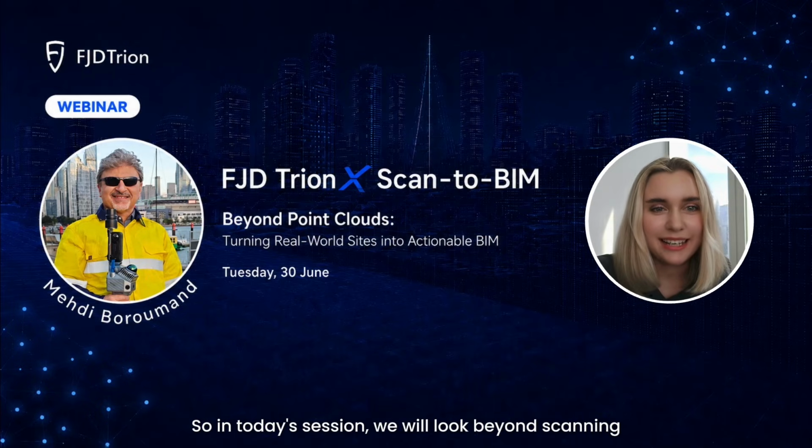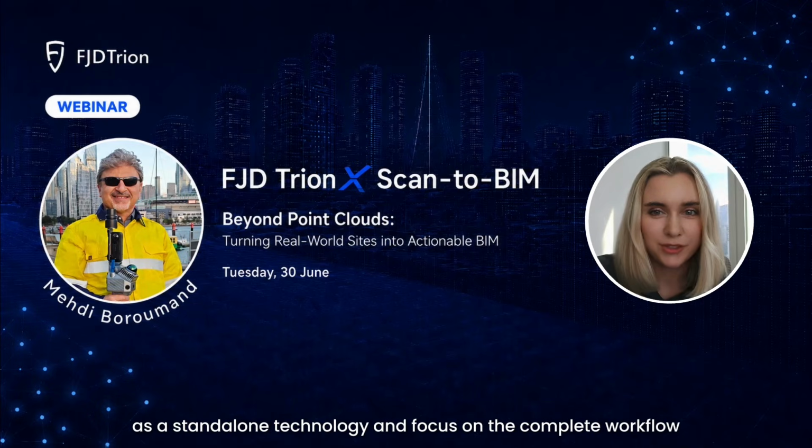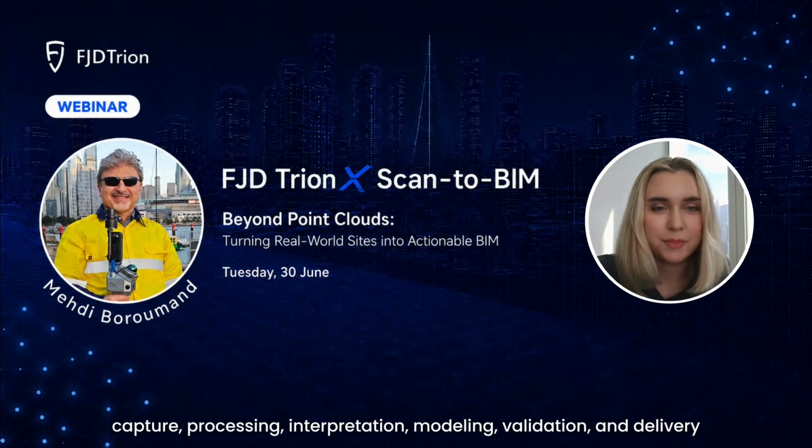So in today's session, we will look beyond scanning as a standalone technology and focus on the complete workflow: capture, processing, interpretation, modeling, validation, and delivery.